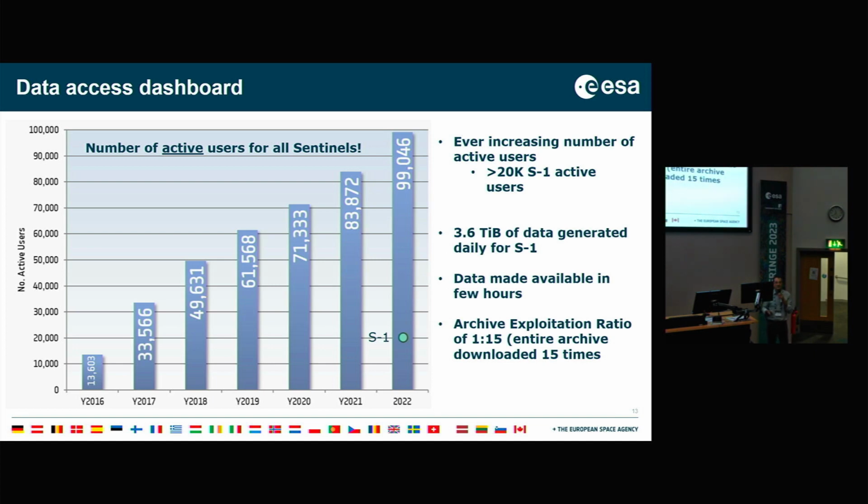But what's really important is the number of active users. You can see that the number of active users, which is people actually accessing and downloading the data, has been increasing linearly over time. And it seems that this trend just doesn't stop. For Sentinel-1, we now have more than 20,000 active users. We are generating a huge amount of data